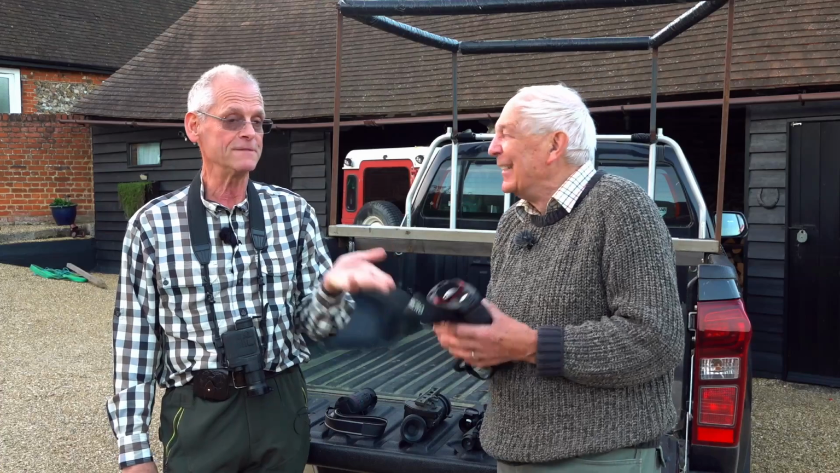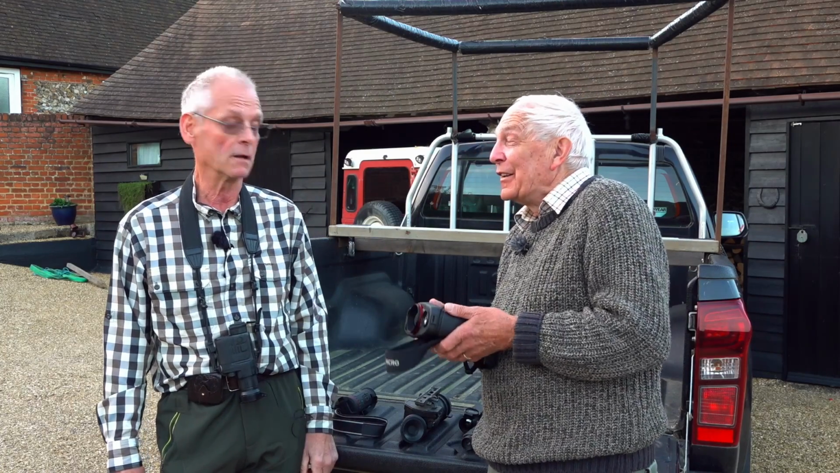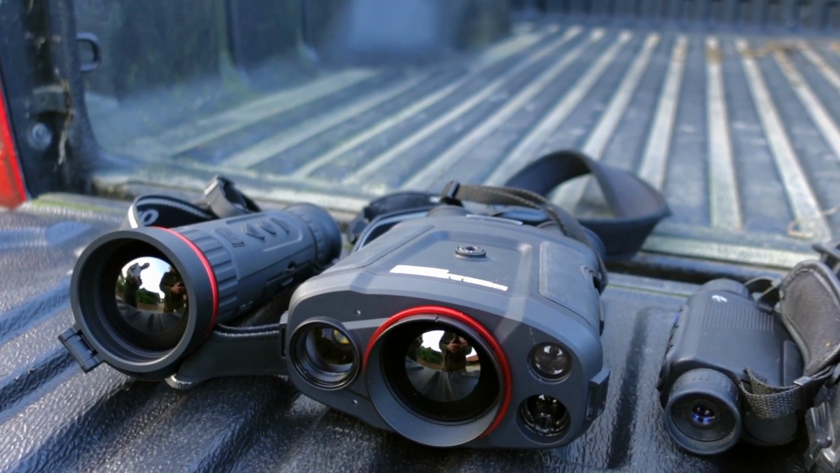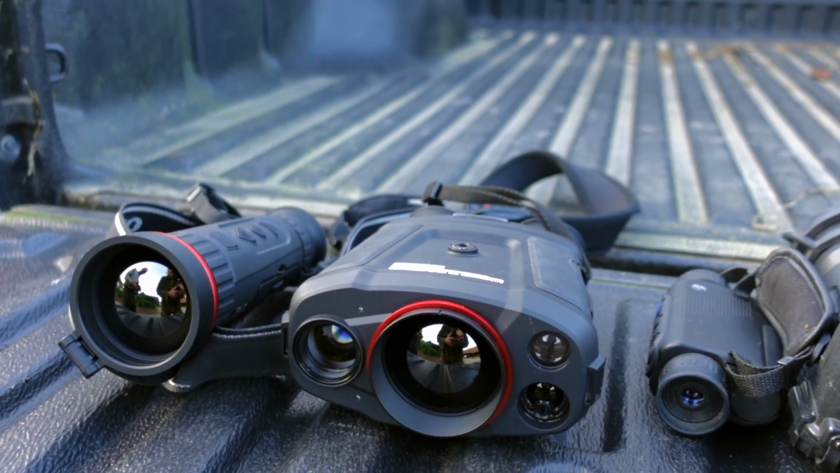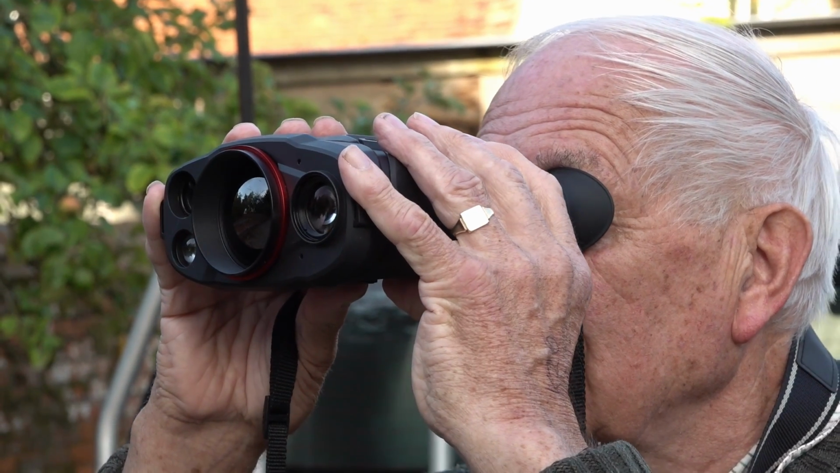Essex farmer Robert Bucknell and his mate Nigel Fulton have got their hands on a couple of new thermal spotters from HIKMicro, and they're keen to see what they can do. Robert is best known for his fox shooting. As a farmer, he's also concerned with the damage that deer do to his crops here in Essex.